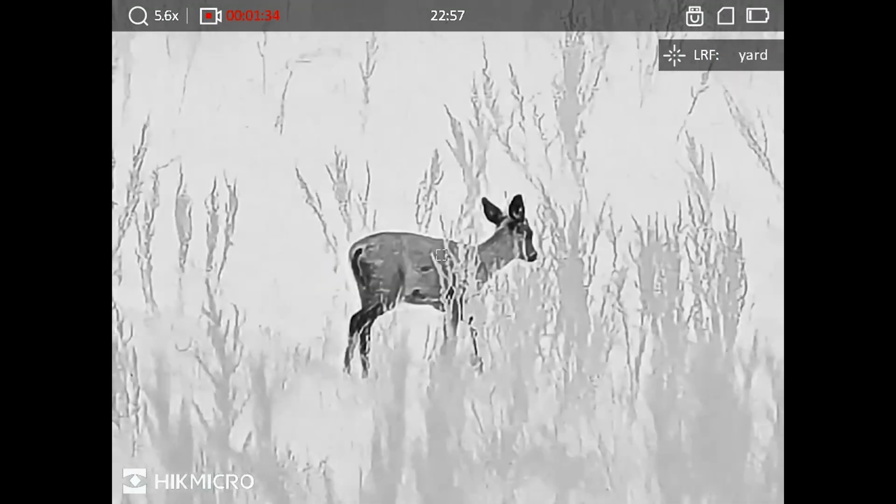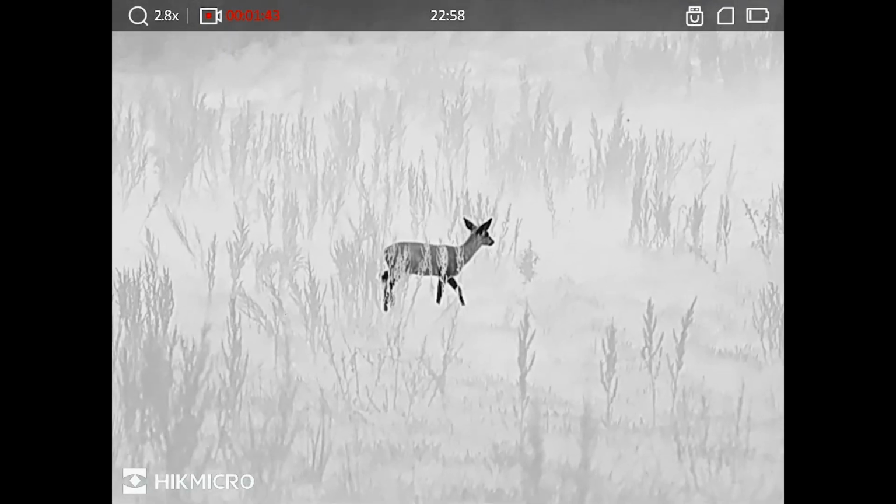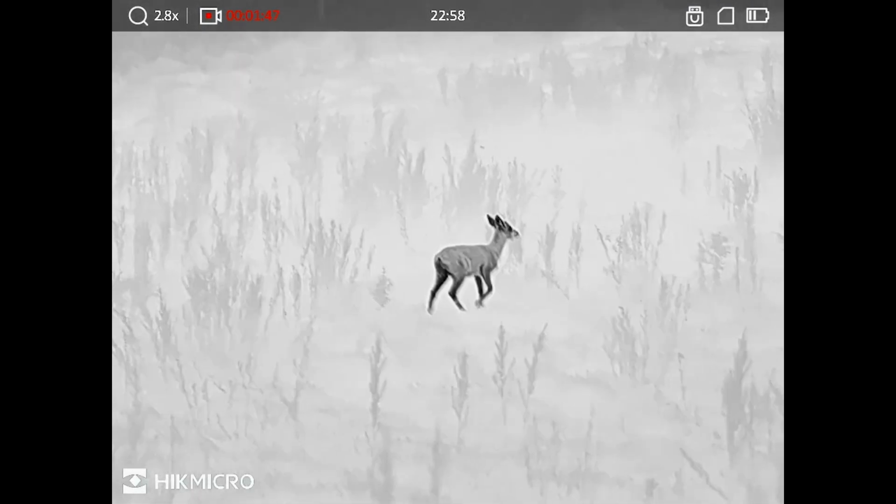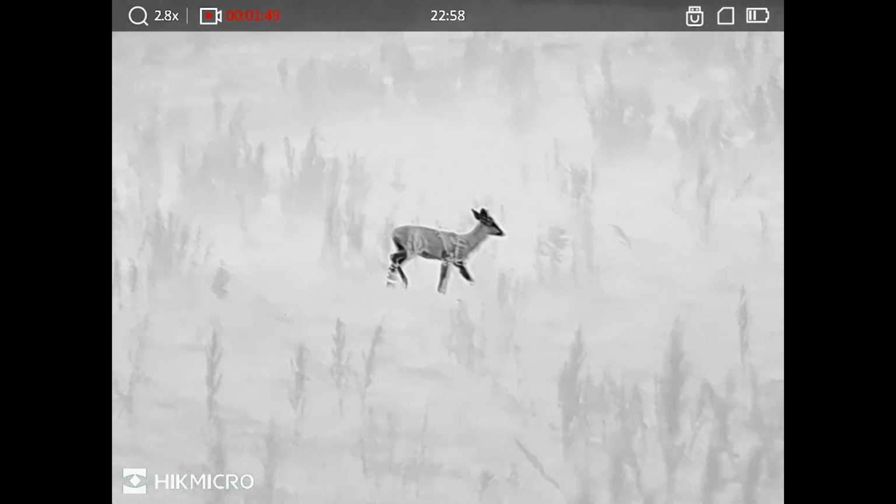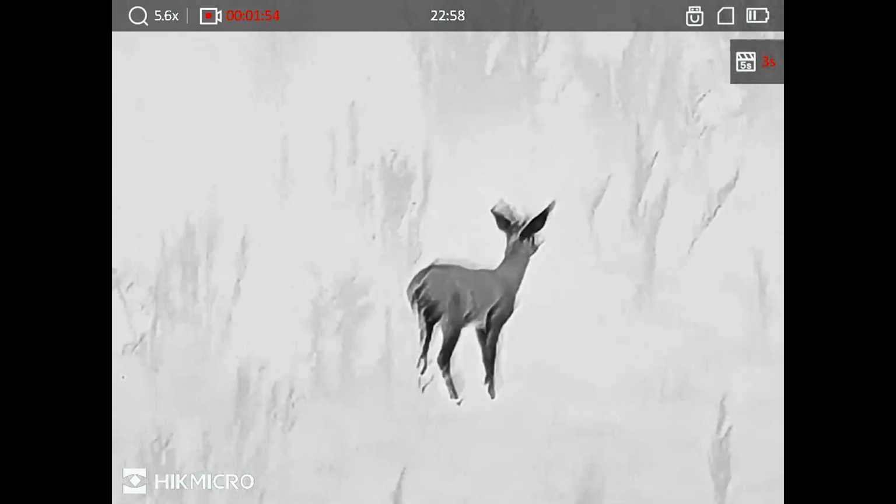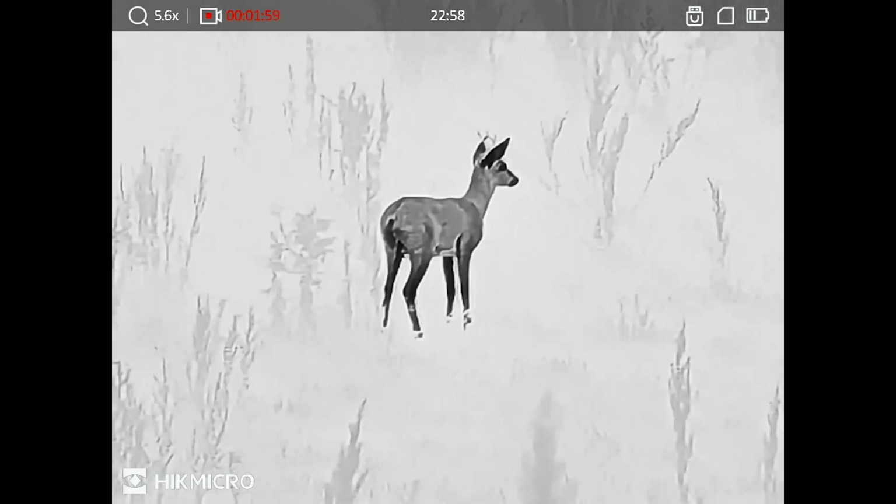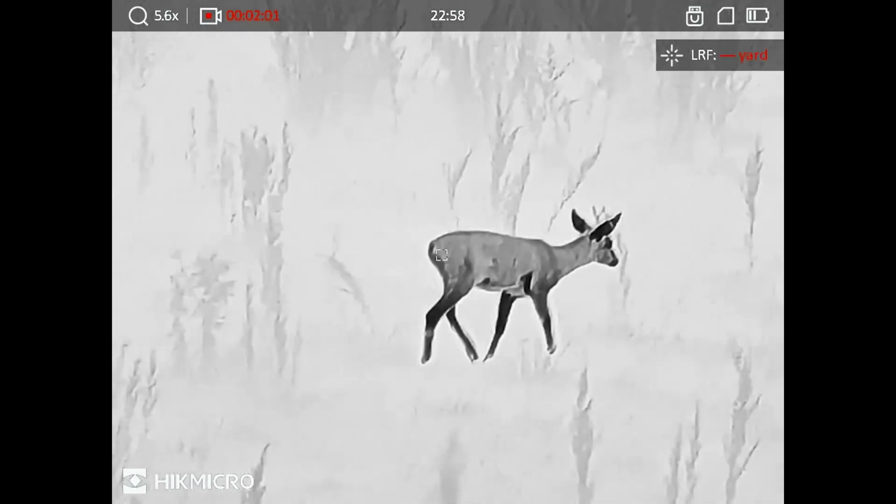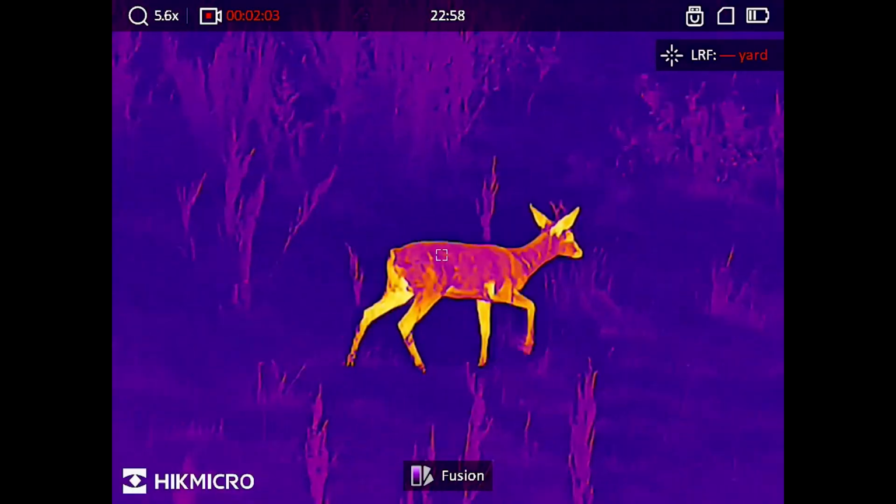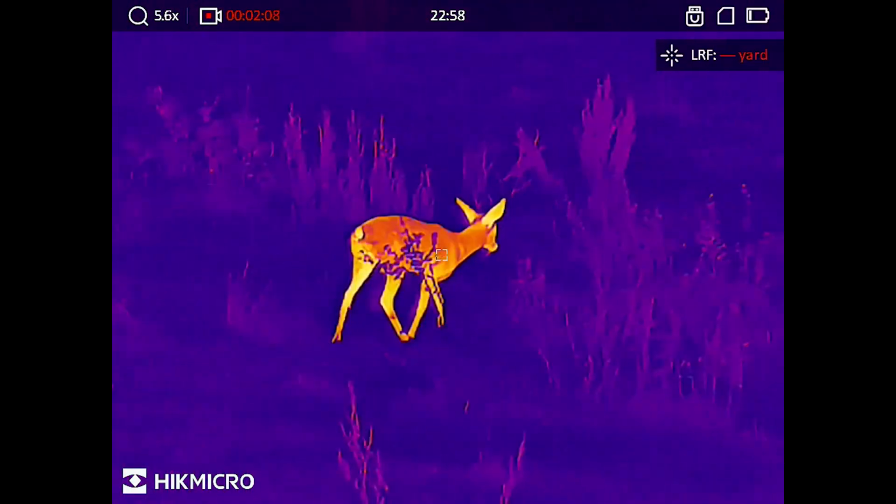So on the way back to the truck I managed to pick up this beautiful roebuck. What you should notice is the zoom technology on the Condor coming to the fore here. When I zoom in from 2.8 base mag up through 5.6 and the different magnifications, there's no pixelation at all. The defined edges in the roebuck are maintained, and HikMicro should have a pat on the back for this because this is just a different level altogether. So sit back and enjoy the roebuck, and you can even see its antlers.